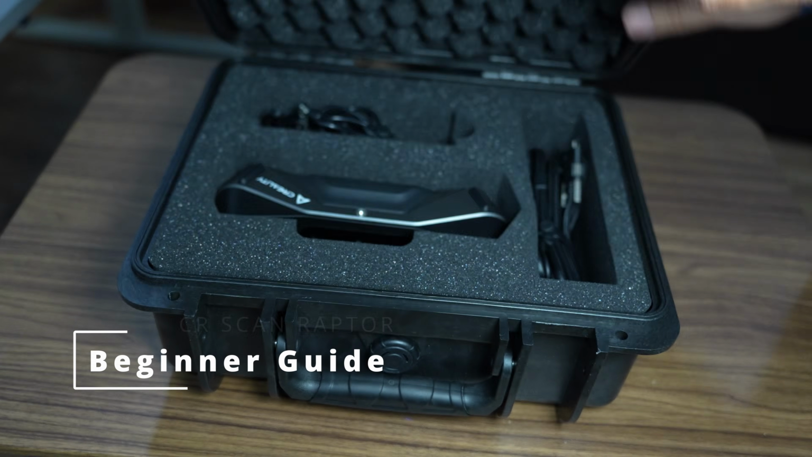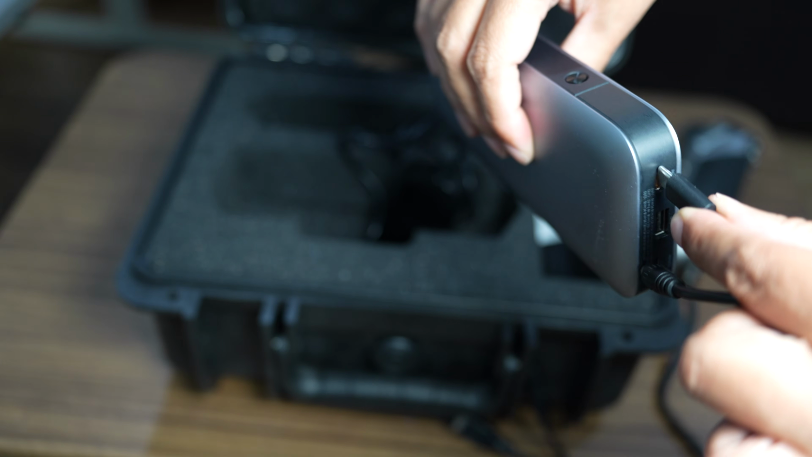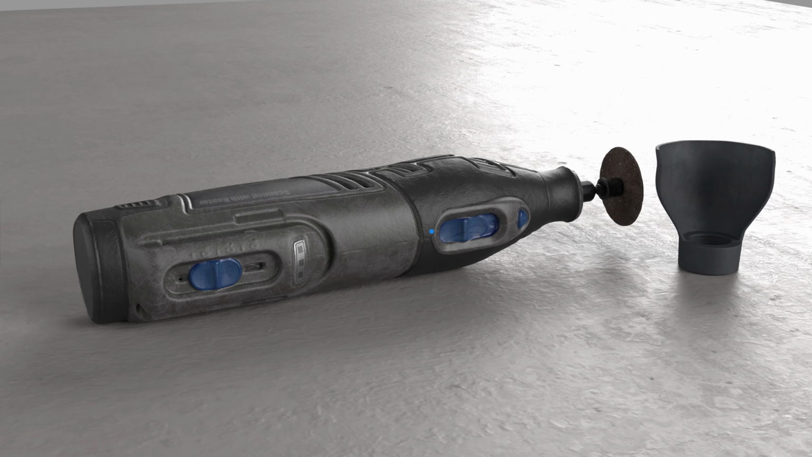Hi, in this video, I make a beginner tutorial for 3D scanning using the CR Scan Raptor, and the object that I will scan today is this Dremel. I will use the scan result for making a 3D illustration of the model, and also I will make a cutting shield by using the scan result from the scanner.